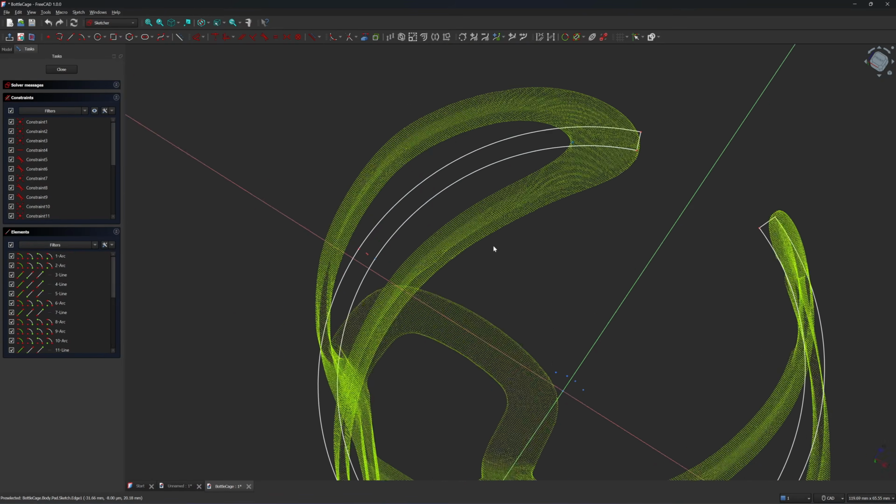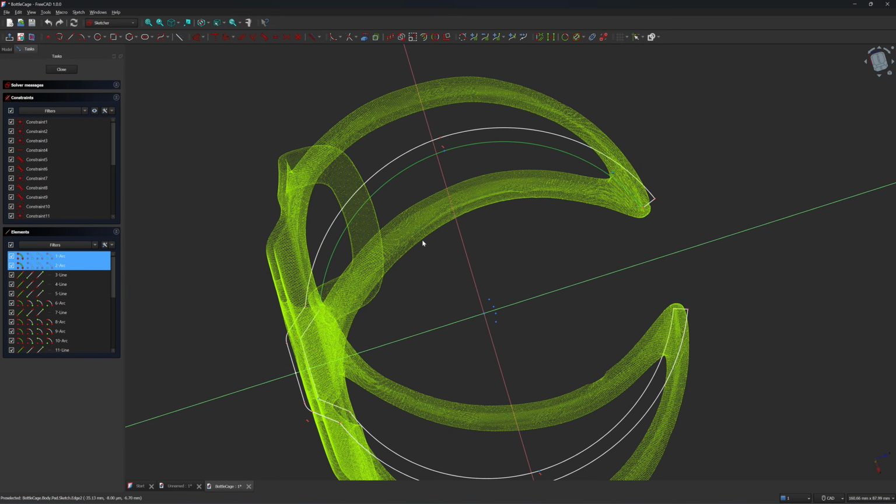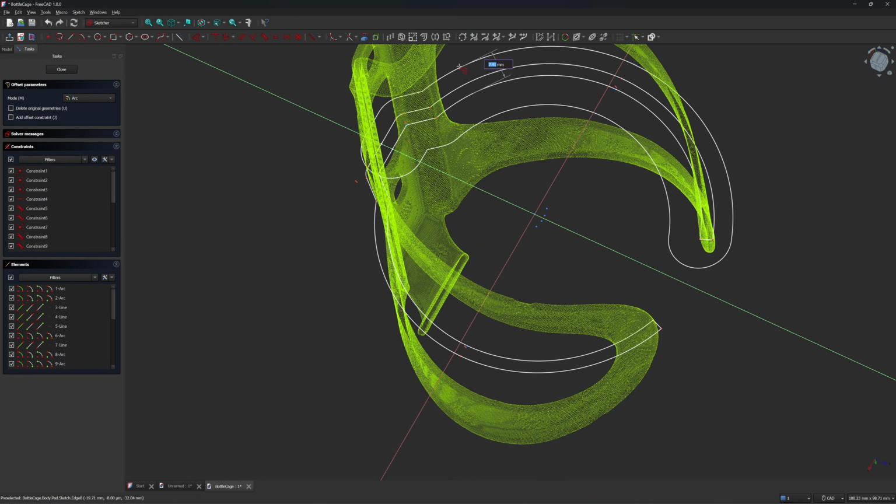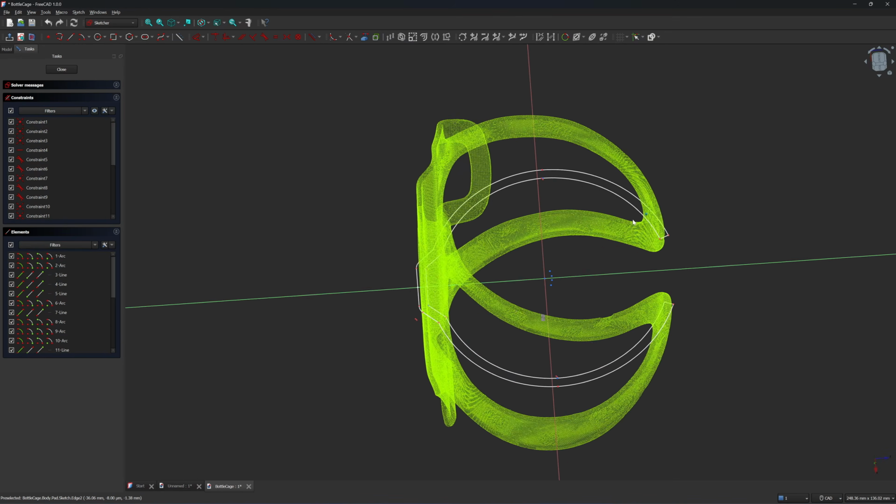When you do an offset, there's something strange with FreeCAD. You need to click on the lines that you want to offset, and then you click on this little offset icon here. When it offsets, it will offset both inner and outer. So if you want to offset 3 millimeters, you enter 3 millimeters, and then you need to delete the lines on the inside. It's quite strange.